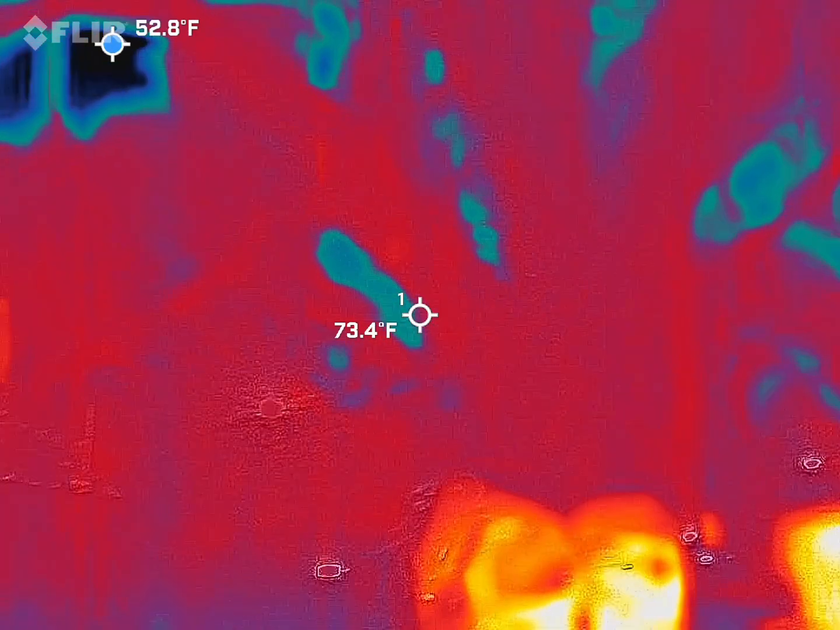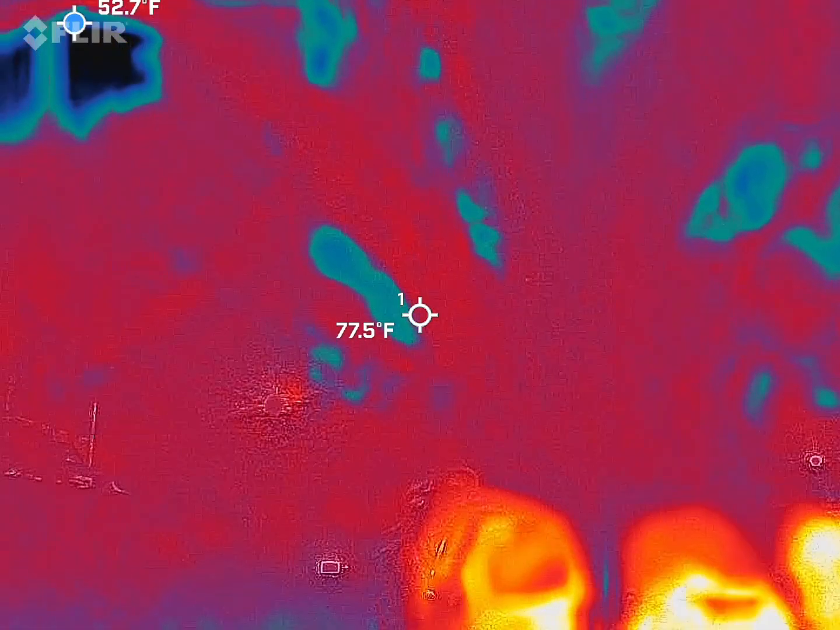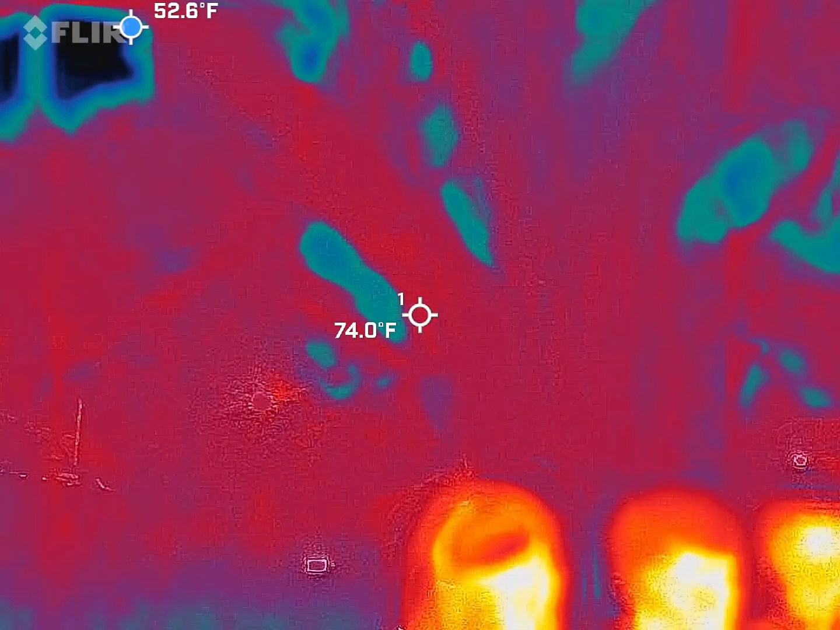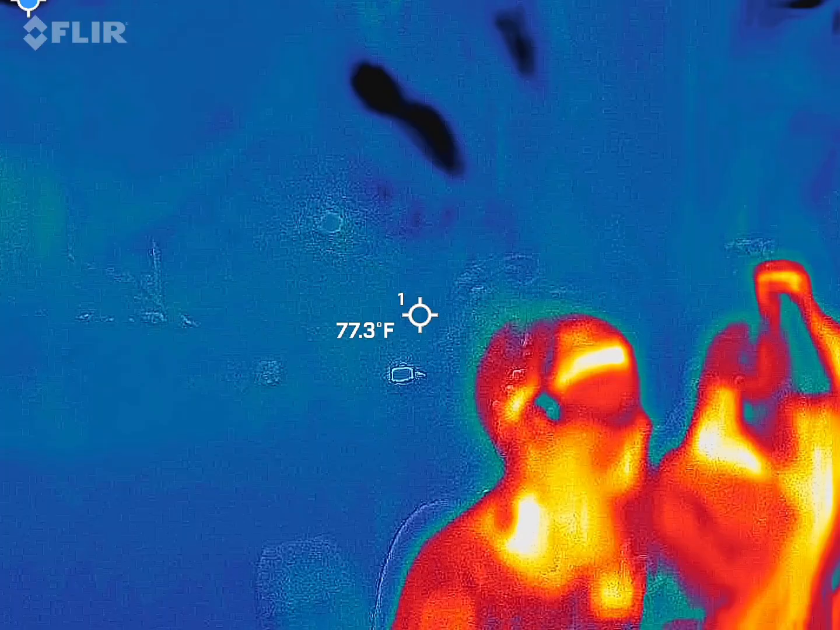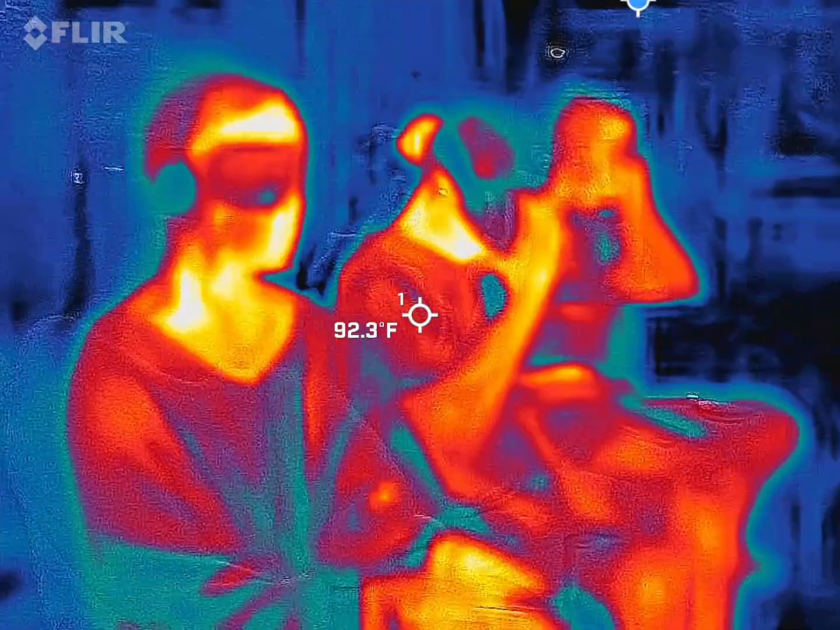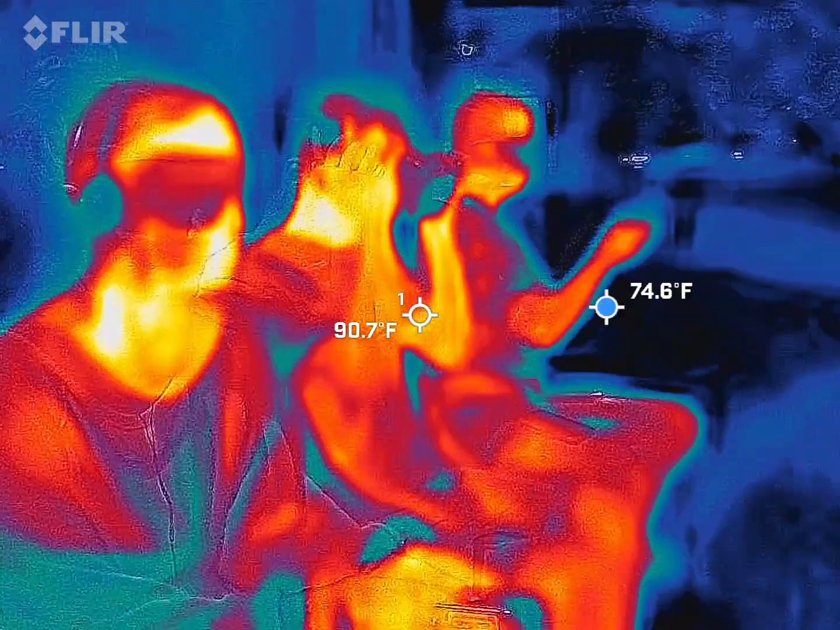So slide that over your face. Glasses are not going to fit in there. Ladies, blindfolds down, headphones on. Let's do this. It is 11:15 right now.